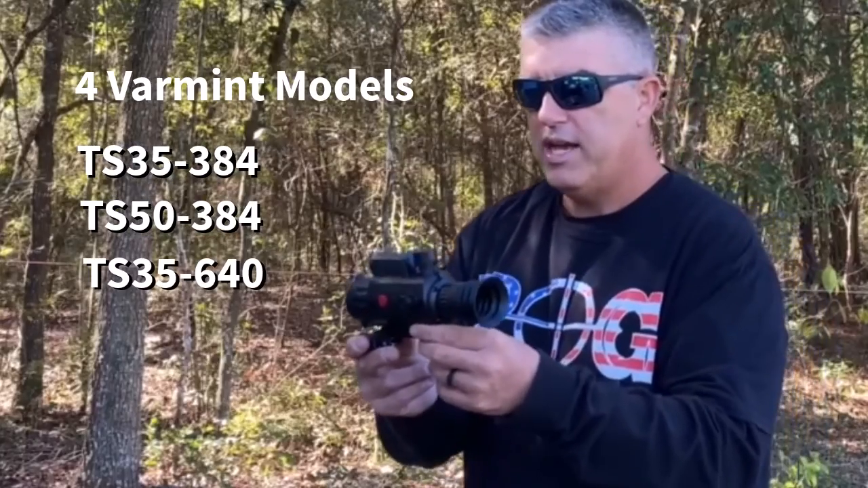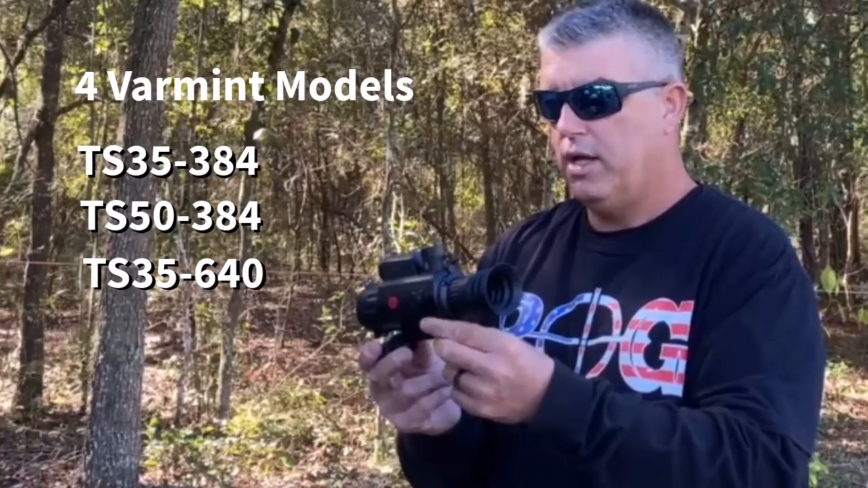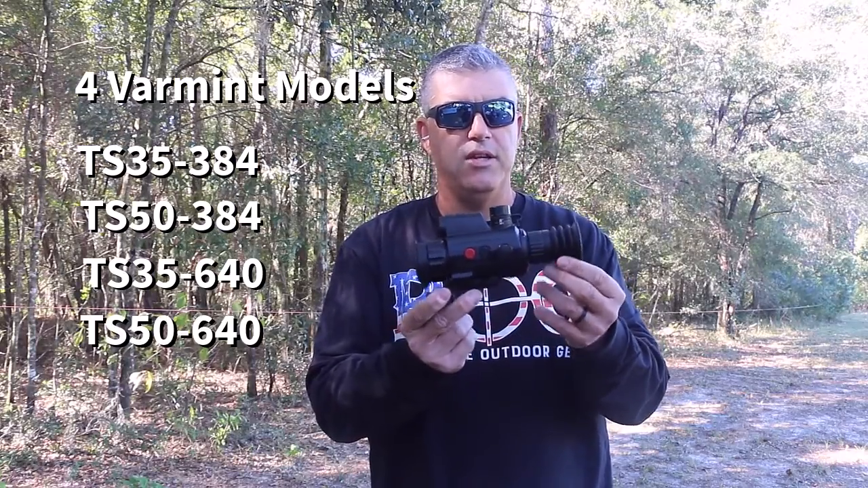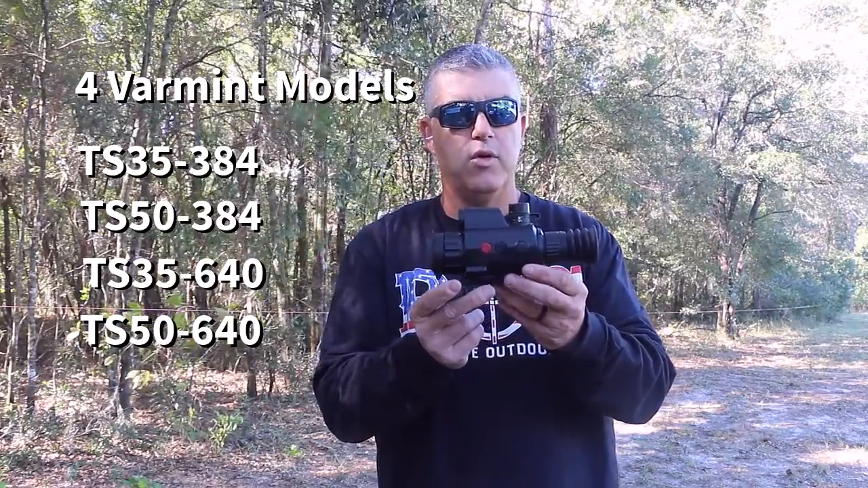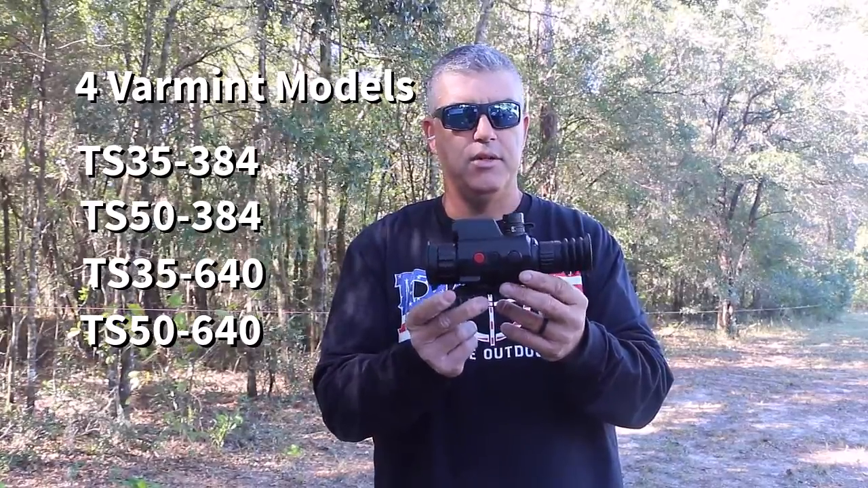Then there's a TS35-640, which has a 640 core in it with higher resolution with a 2x base mag. And then you have the TS50-640, which is a 640 core, again with a 2.5 base magnification.